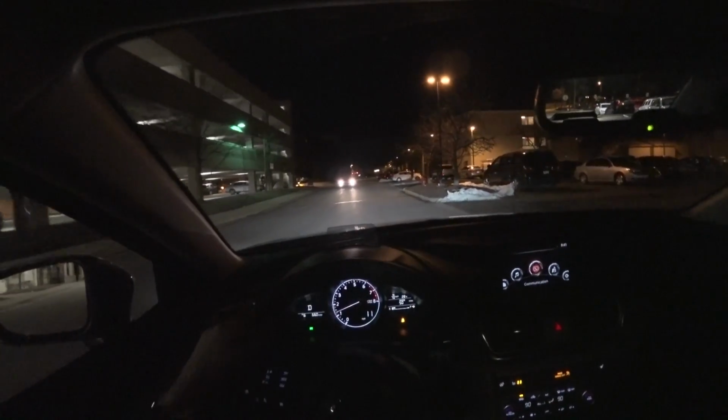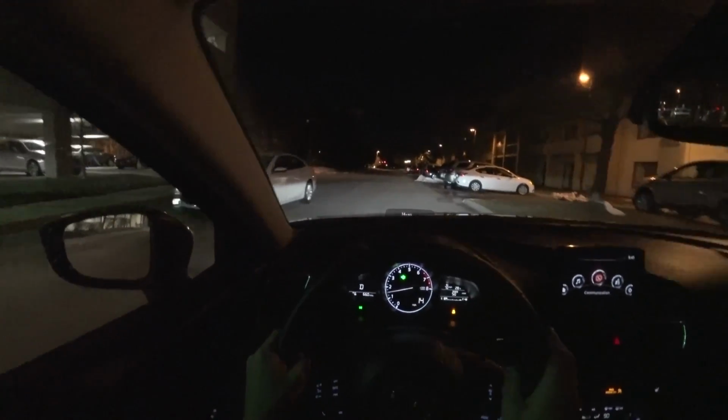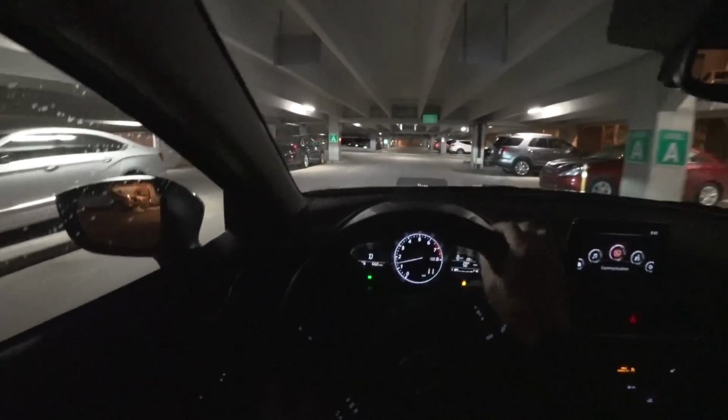I'm excited to try a manual version of this car. Curious to see what that would feel like. That said, though, you can't go wrong with this automatic. It is pretty darn good.